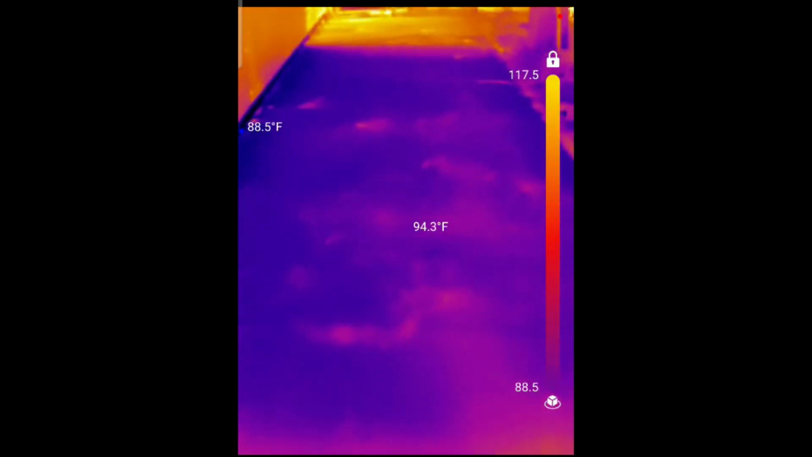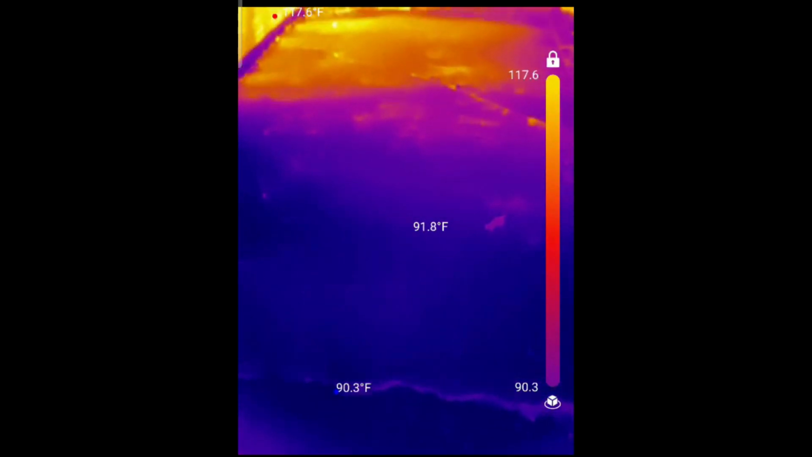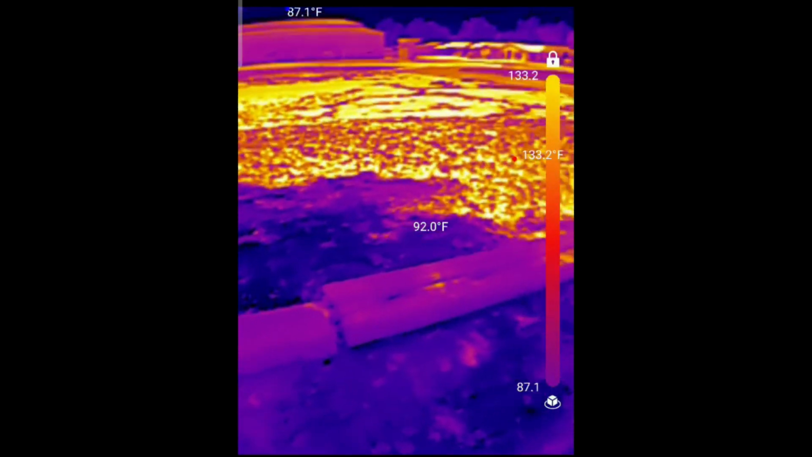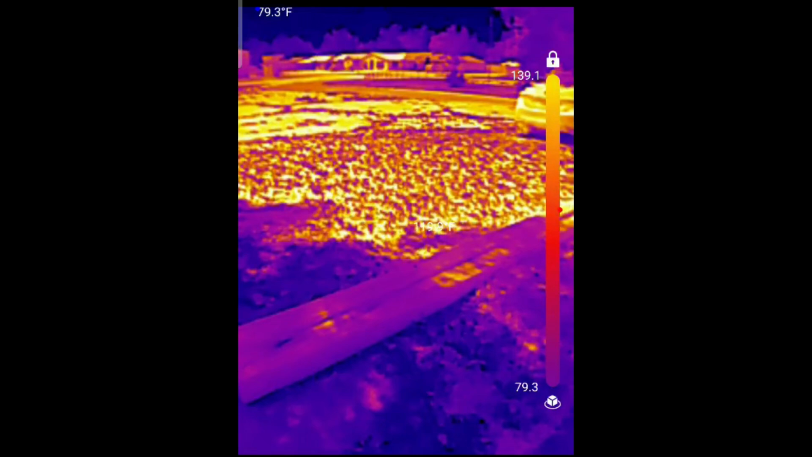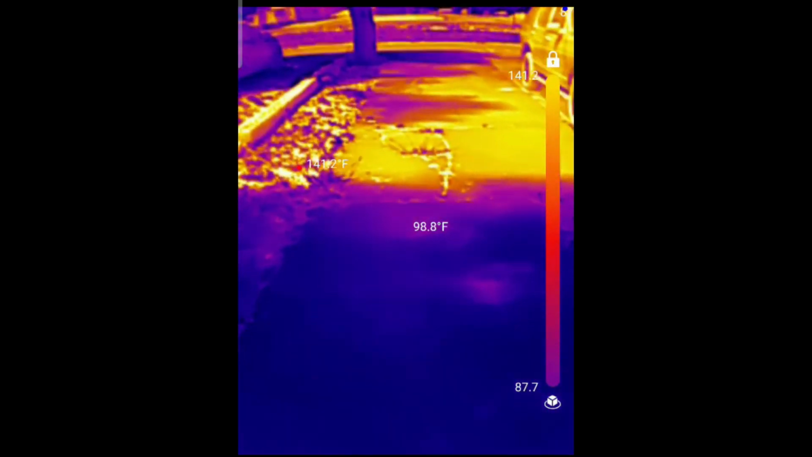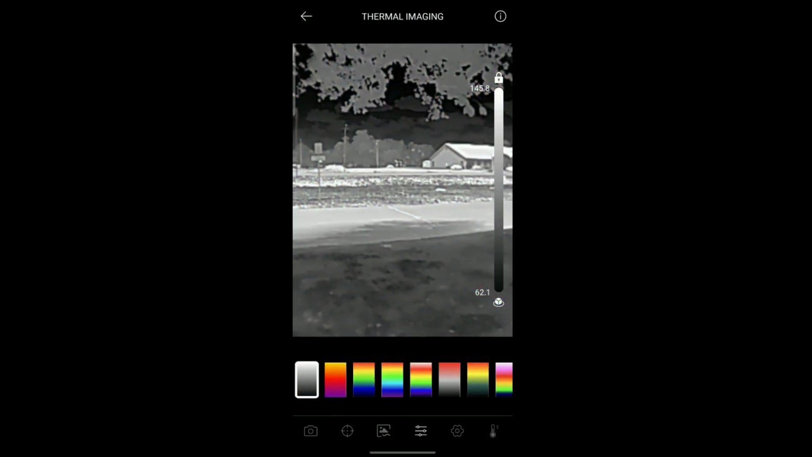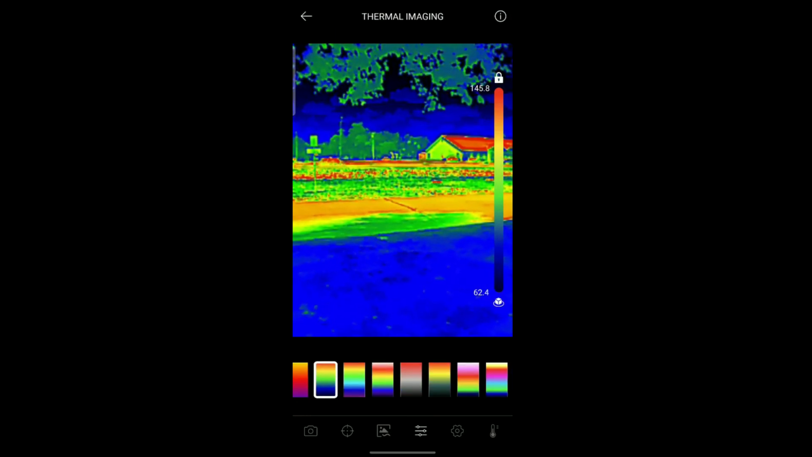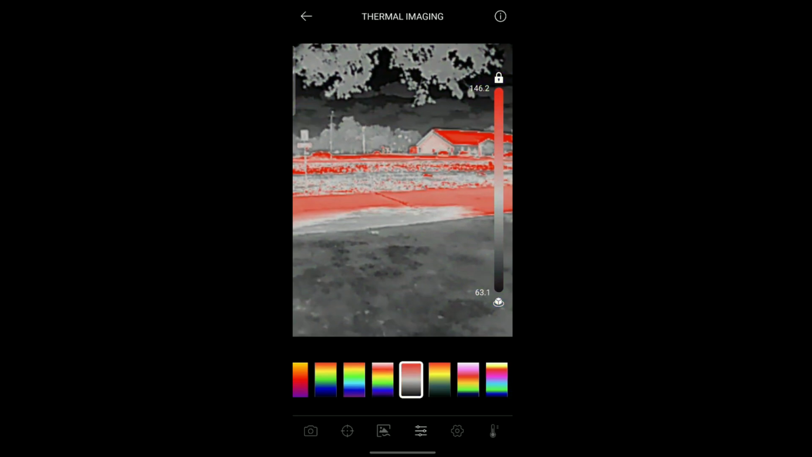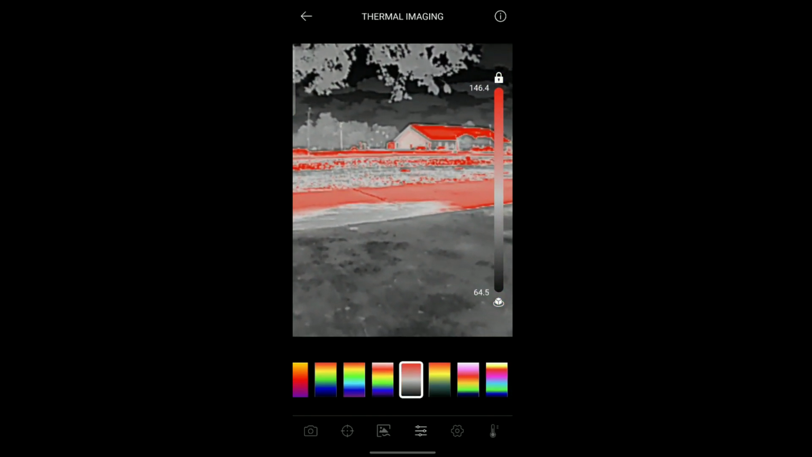Oh, much cooler in the shade. Definitely try to find the shade if you can. Looks like hot lava out there. That is Oklahoma for you. That is definitely hot lava. So this will just change the color palette here. Oh yeah, that's an interesting way of doing it.